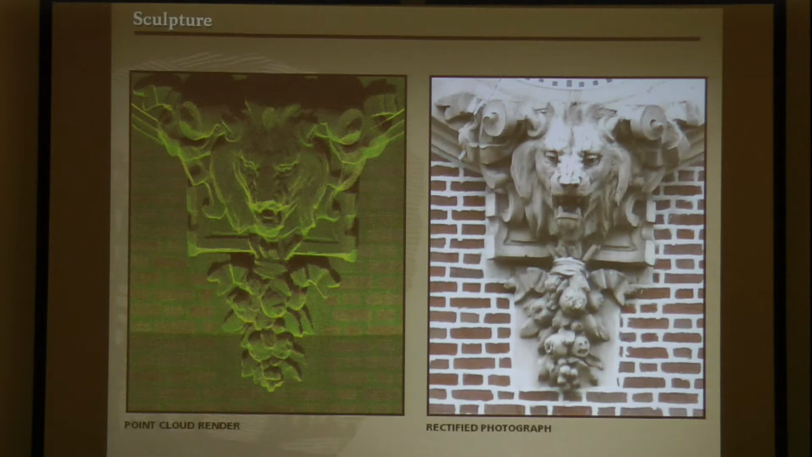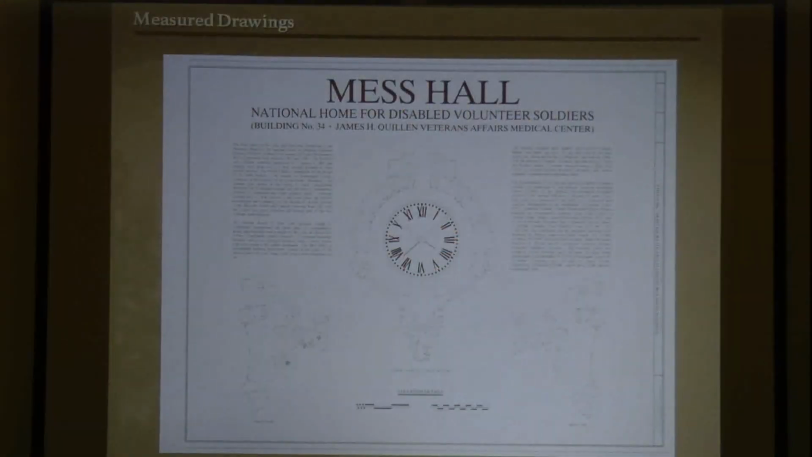In cases like these, the laser scan is more useful as a reference to judge the accuracy and location of the finished product. And this is like 30 feet in the air, so we're capturing this detail from the ground. And that's a very detailed 2D drawing. Visualize it.